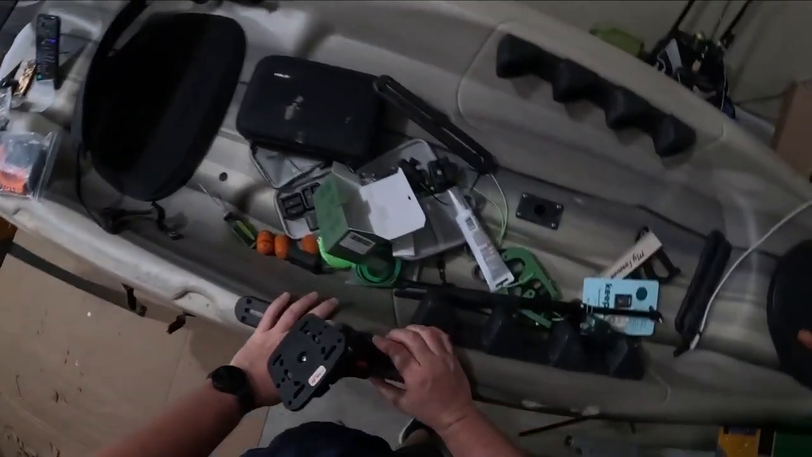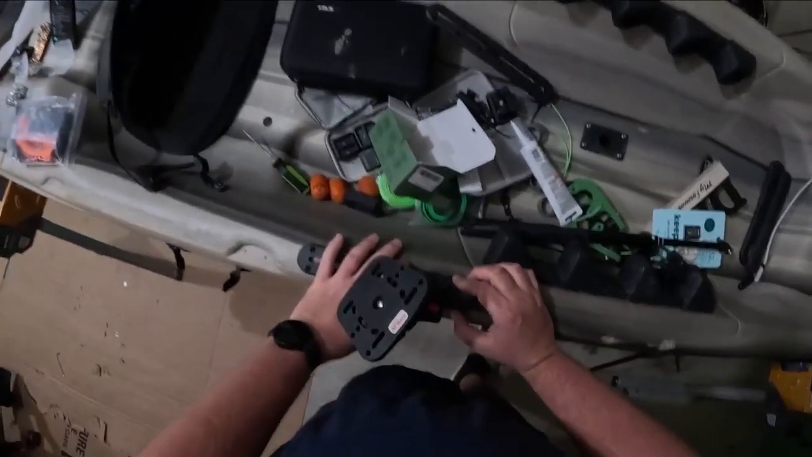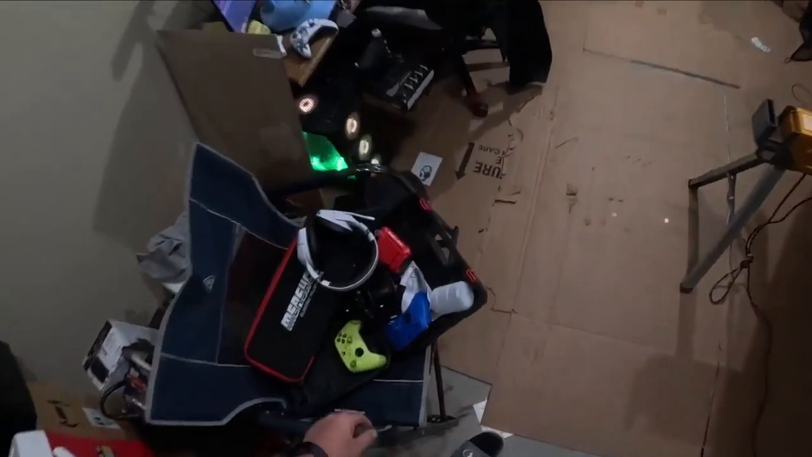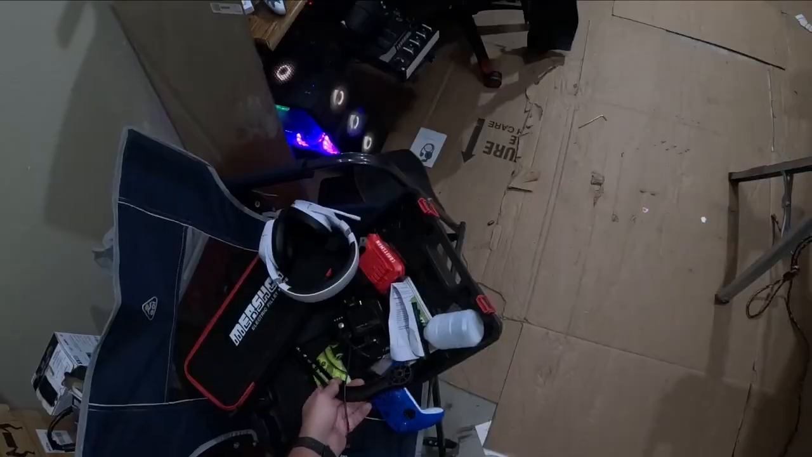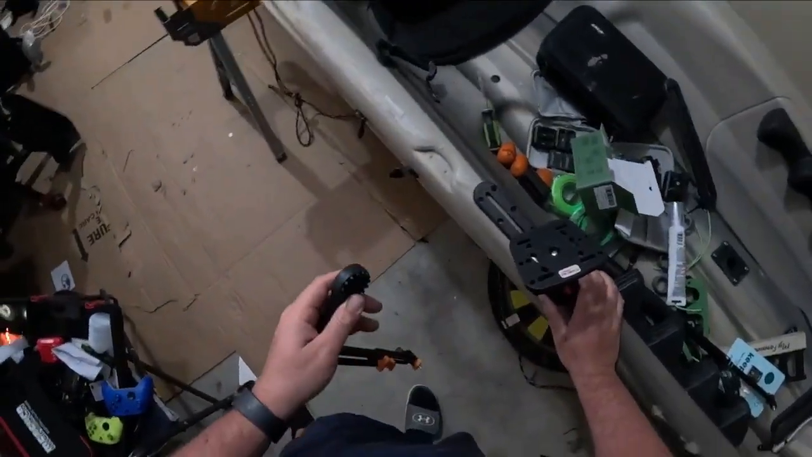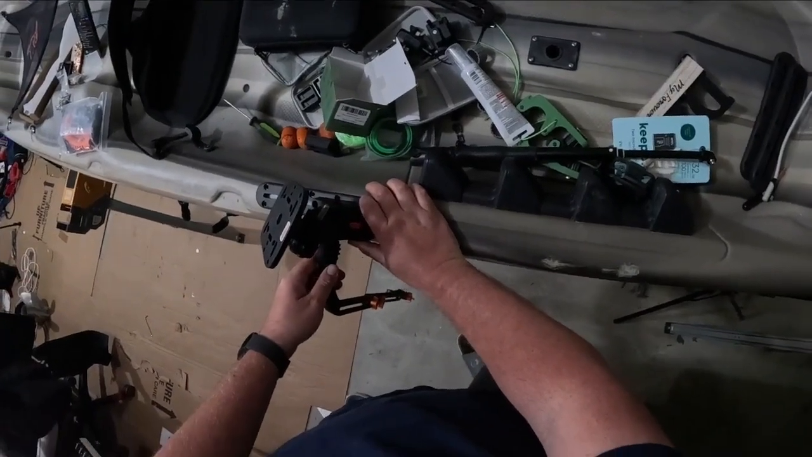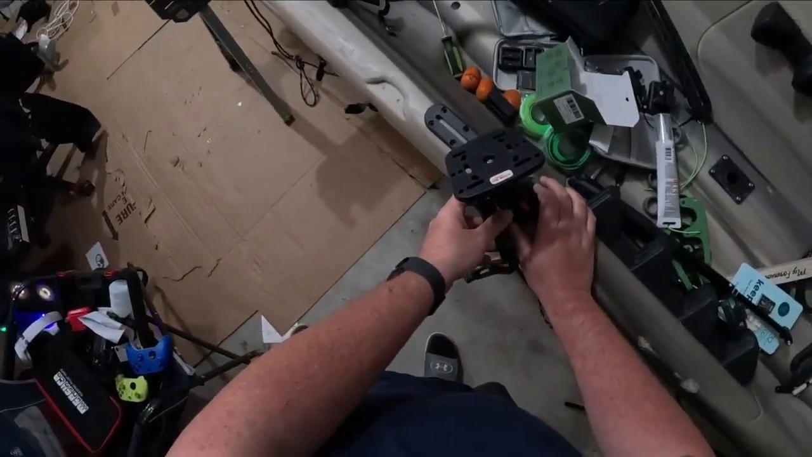This universal plate I might have to add to, but it's gonna sit like that, and then this hangs over the side of the kayak somehow. I'll have to figure that out. It hangs over like this, maybe like this.